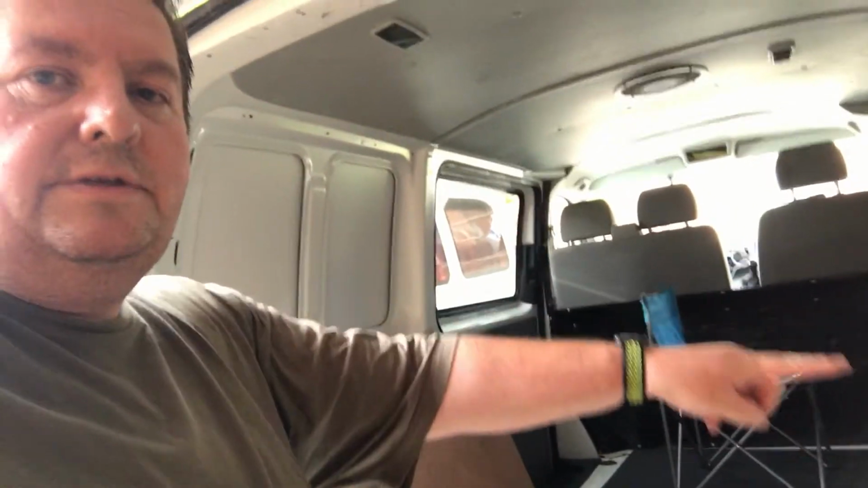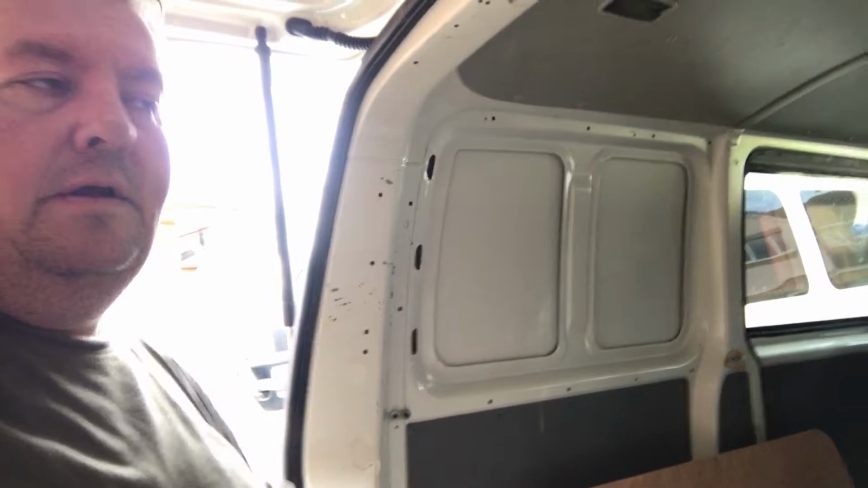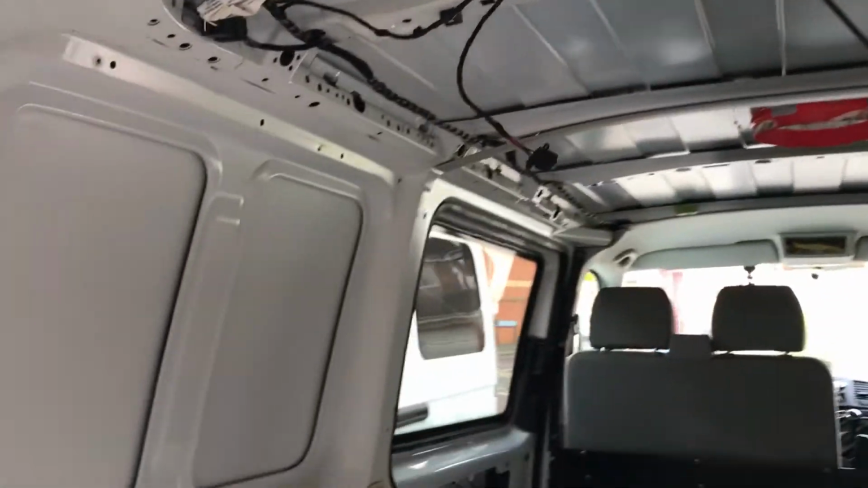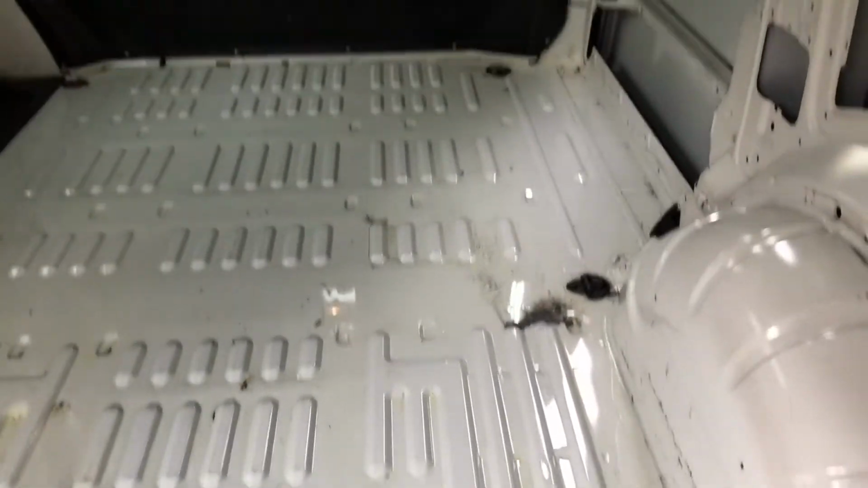So whilst Jen's doing that, I'm going to strip all these panels out and get it ready for insulating. There we go, the van is completely empty of panels. It's all echoey in there, all ready to insulate.